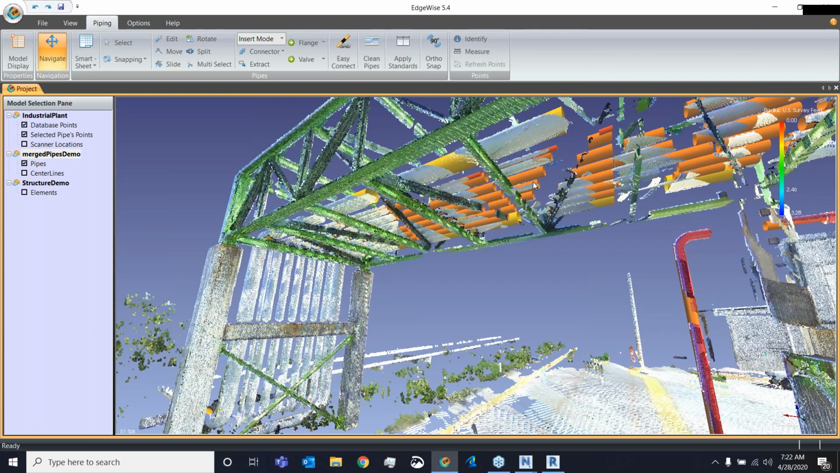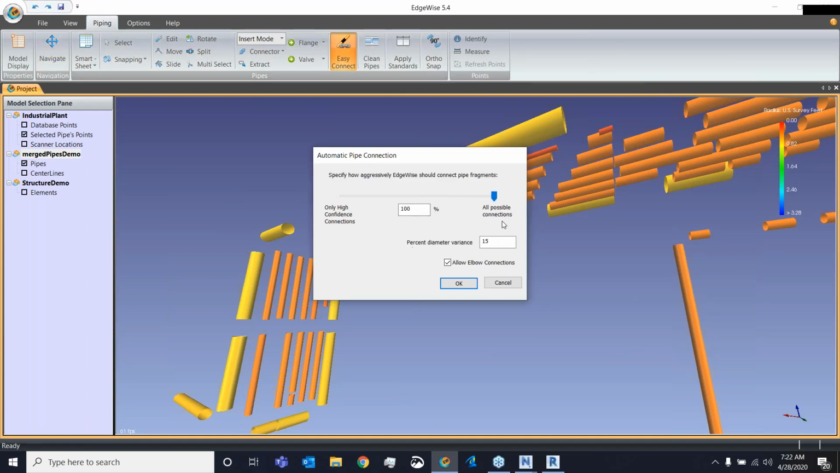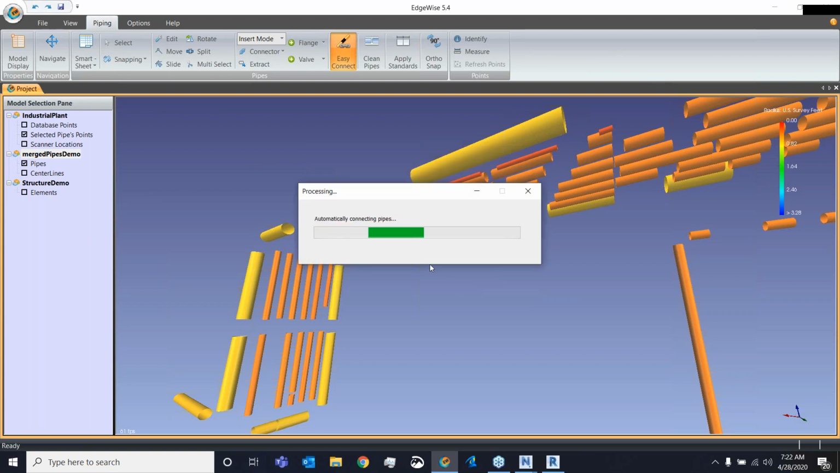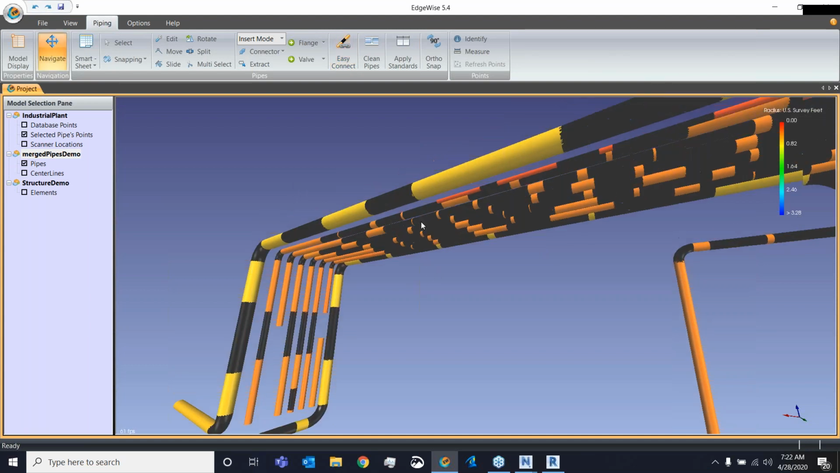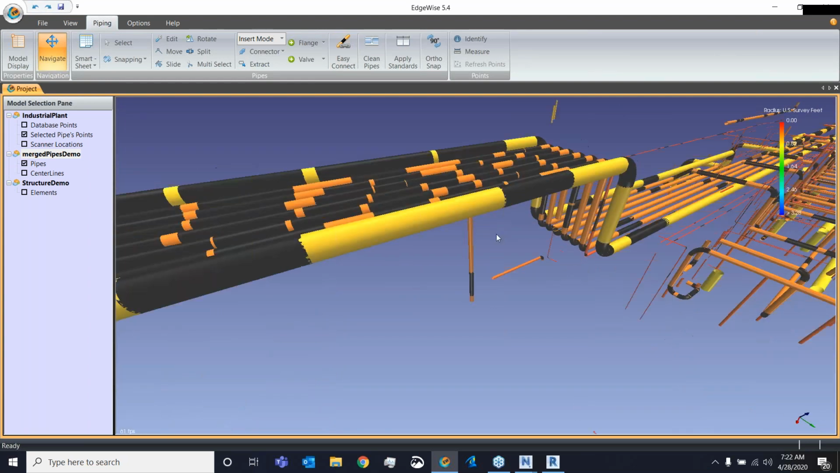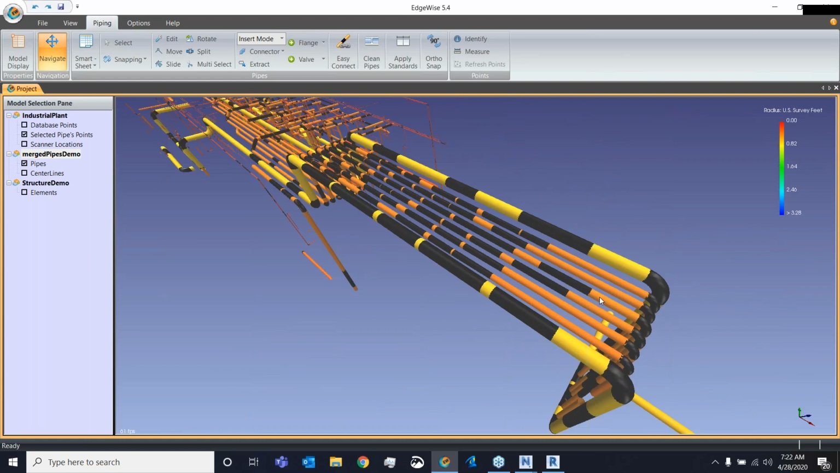So instead of having to do these connections all manually, the next tool I want to leverage is the Easy Connect tool. The Easy Connect tool is where Edgewise will automatically go through and insert both straight connections as well as elbow connections throughout the model. And there you can see in black, that's everything that it just did. That was live. That's how long it took.